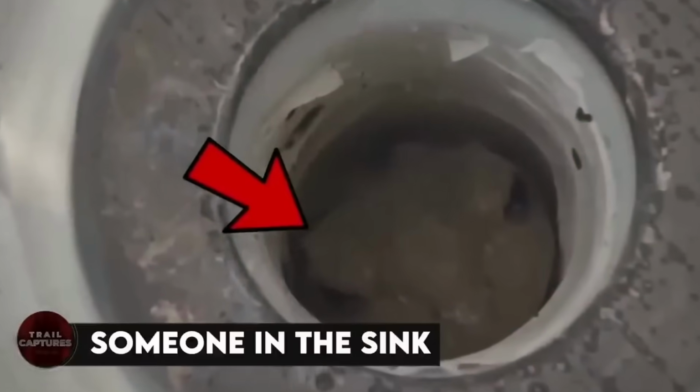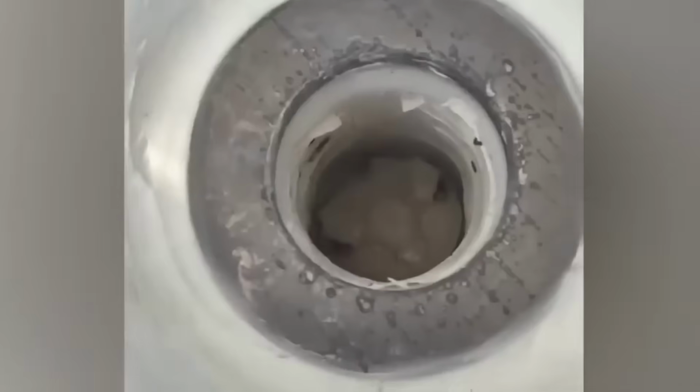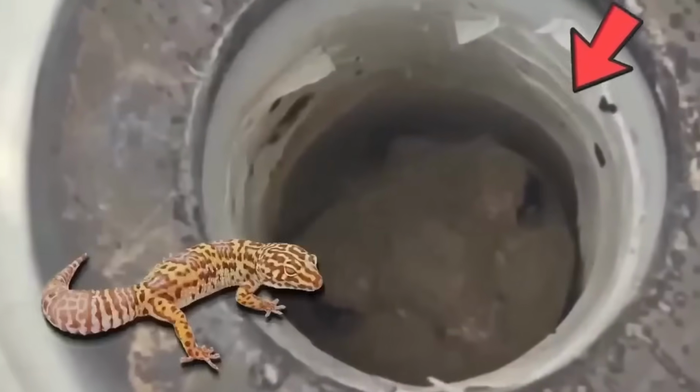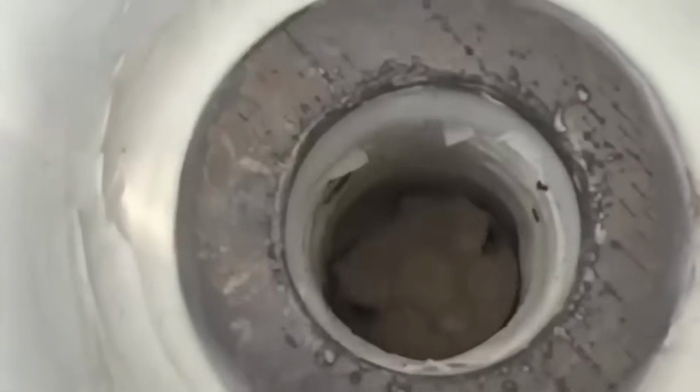Someone in the sink. I don't know if any of you might have guessed it, but this one is also from Florida. She wanted to check the outside bathroom, which was along the pool, and it seemed all fine until she went up close to the sink and found this thing hiding inside. But the question here is, what was it? A snake? A lizard? A gecko? And because it's Florida, we can't really say anything for sure.